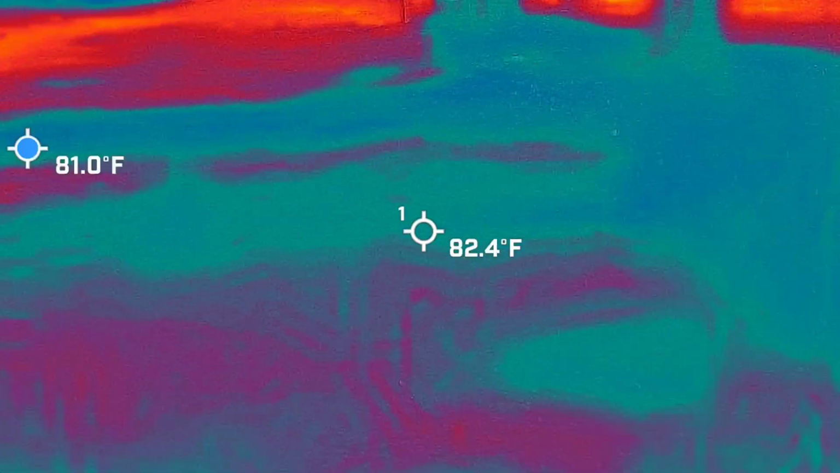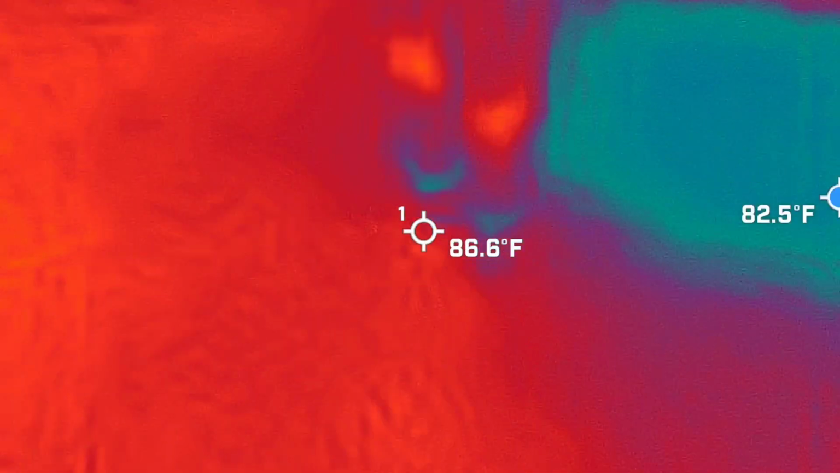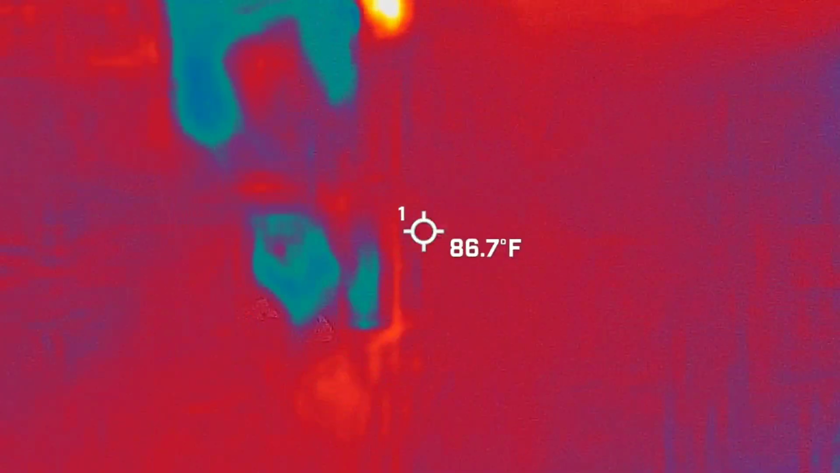Alright, I think it's time we kind of rein this one in, just because there's something else going on here that I kind of need to explain. So let's get everybody grouped up together by the wall. Alright guys, let's rein it over by the wall. Let's tell you what's going on here. This is not a pirate piece at all.